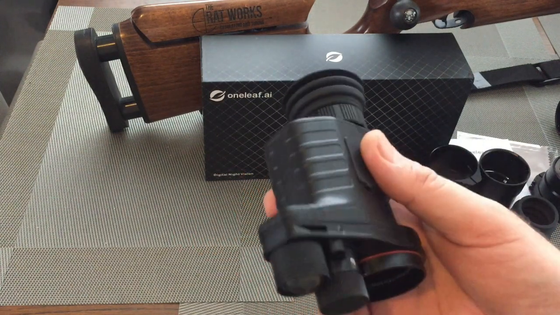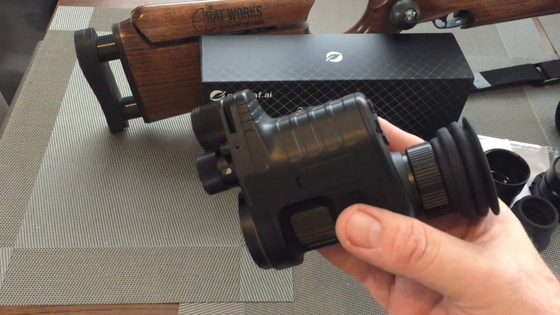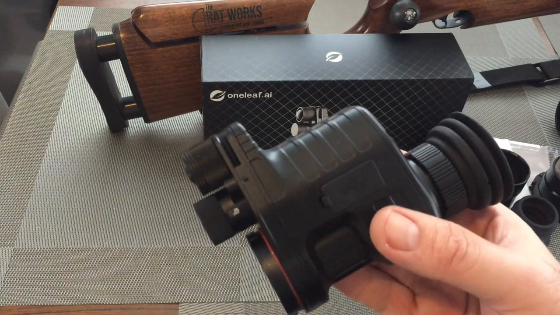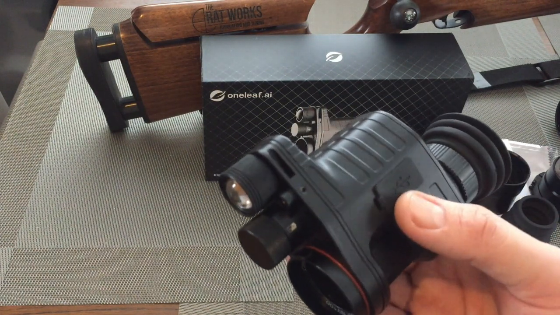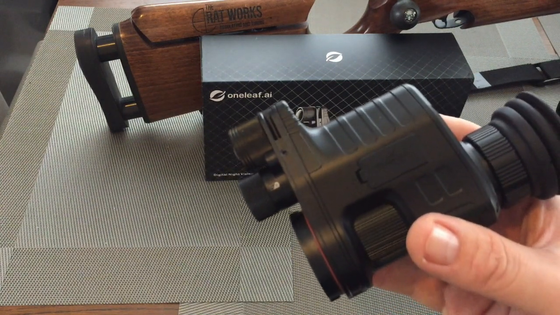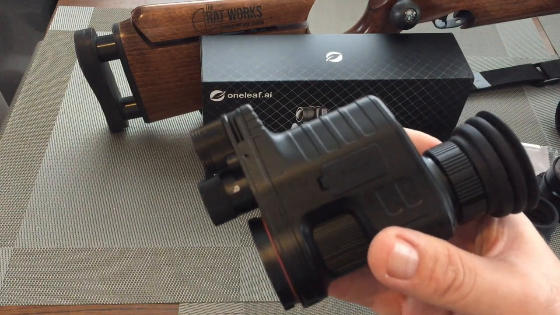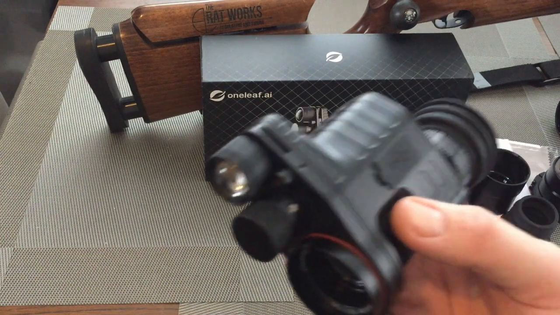We'll get down to a little bit of footage now, and I'll try and show you the capabilities of this unit. I might even find the limits of this unit. We'll see. OneLeaf claim this IR is good for just over 300 yards. I tell you now, I honestly believe it. I probably won't get close to that because I'm using a 14x44 scope. But if you've got a bigger scope, I genuinely believe that IR will reach 300 yards.